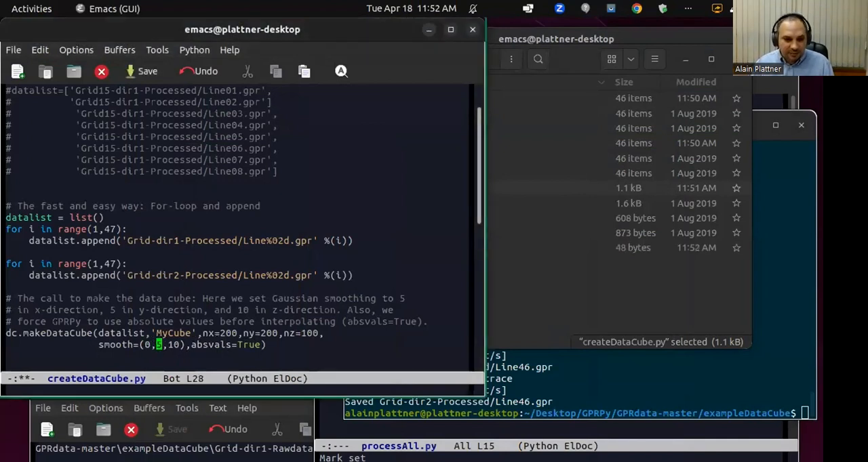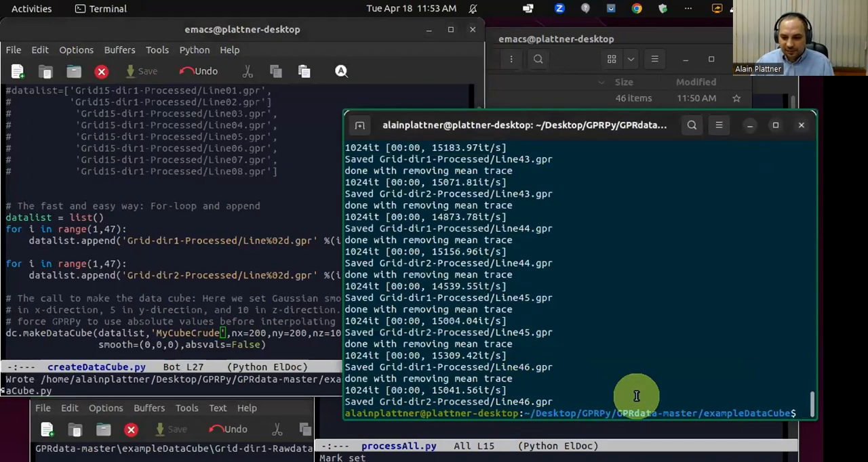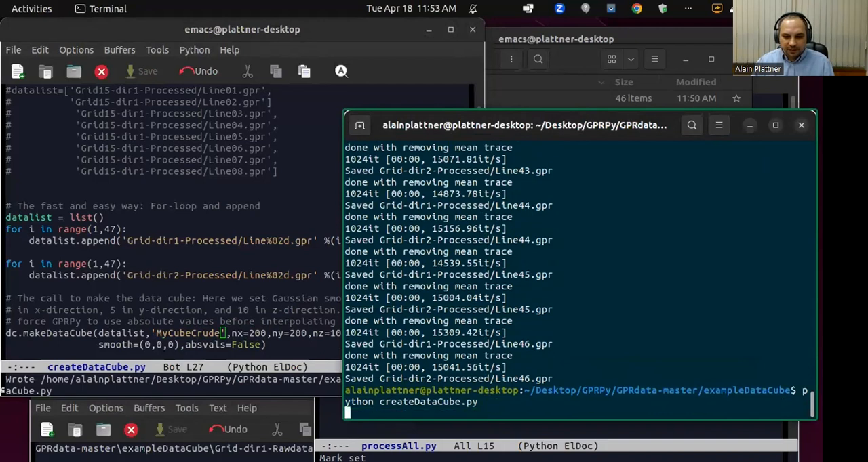Let's try that one. Why don't we just start with the crudest possible thing? Let's call it mycube crude. And I can just run this script again, which will first create the list and then create the data cube from the list. So let's do Python data cube.